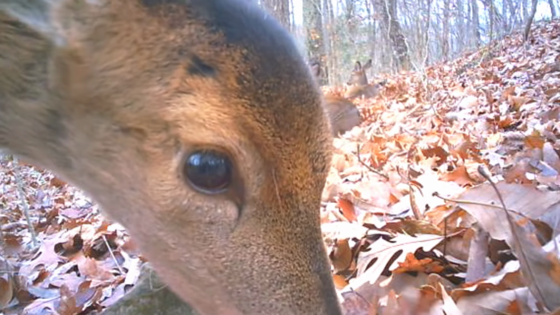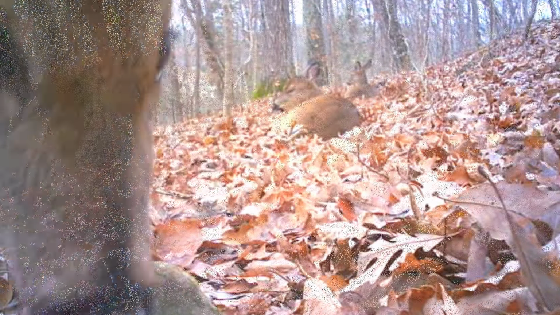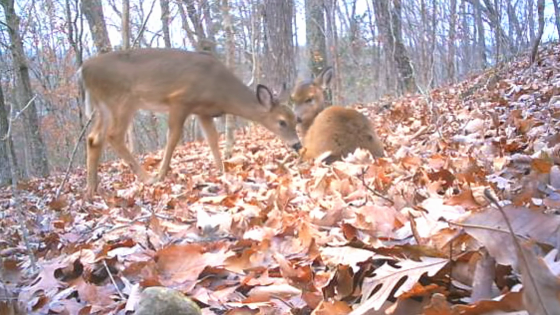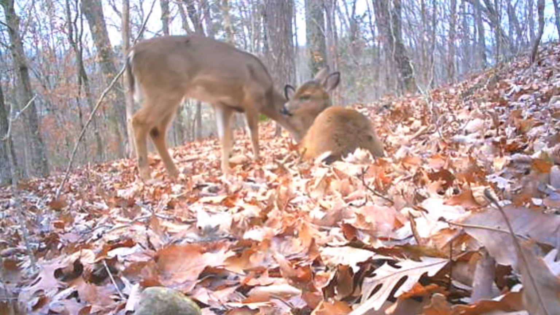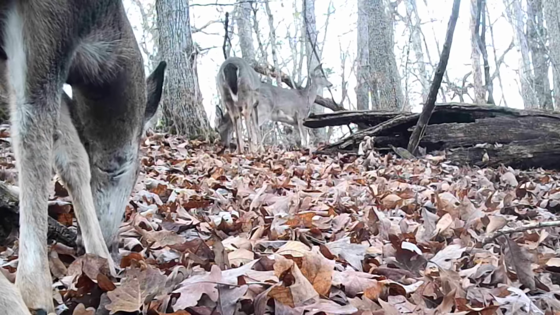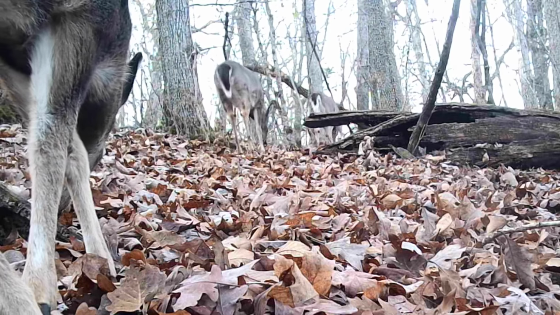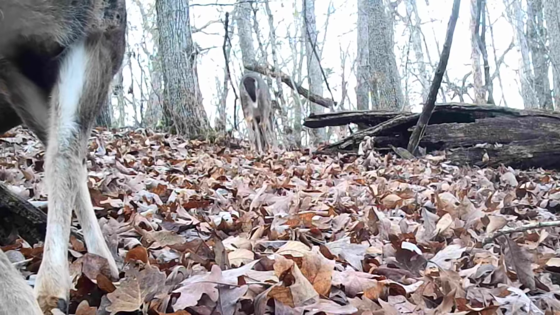This looks like Mommy and her twins, last year's twins. Well, early in the spring's twin. And they're just relaxing, taking it easy, just wherever they happen to be moseying to, looking for these acorns. And there's still a lot to be got.